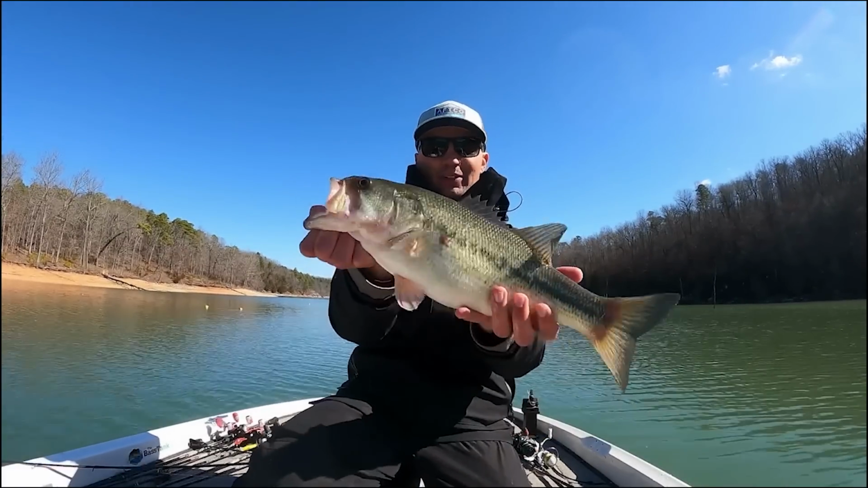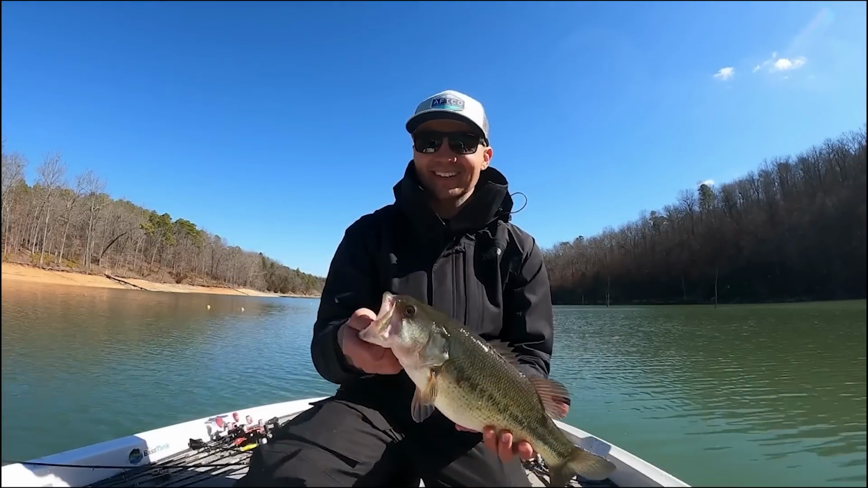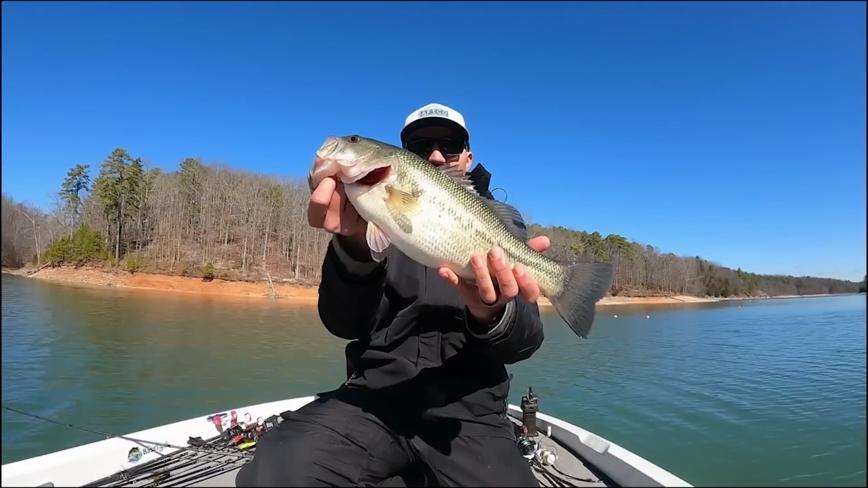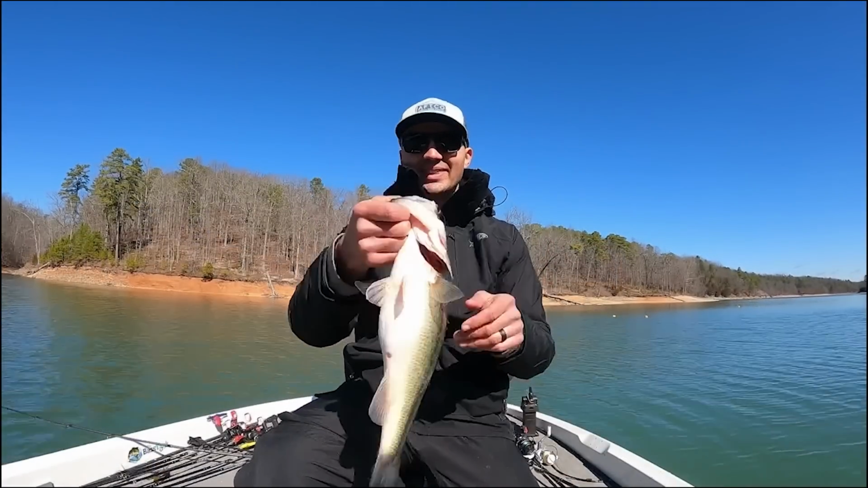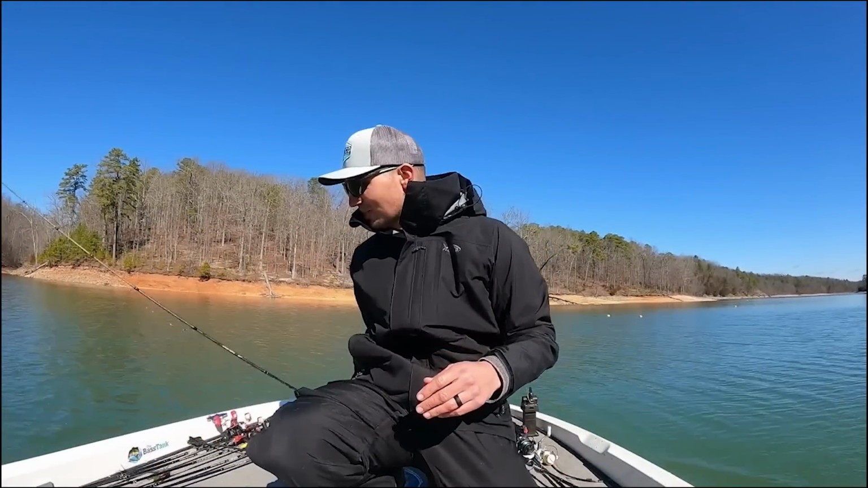Been feeding up on all those shad, and you saw the whole process of how I found those shad and just got around them with the Livescope and put them in the boat. It is an awesome way to catch them. Beautiful fish right there, guys. Again, super healthy. Let's get them back down the lake. There are a bunch of fish down there. I want to keep catching them because this is so much fun.